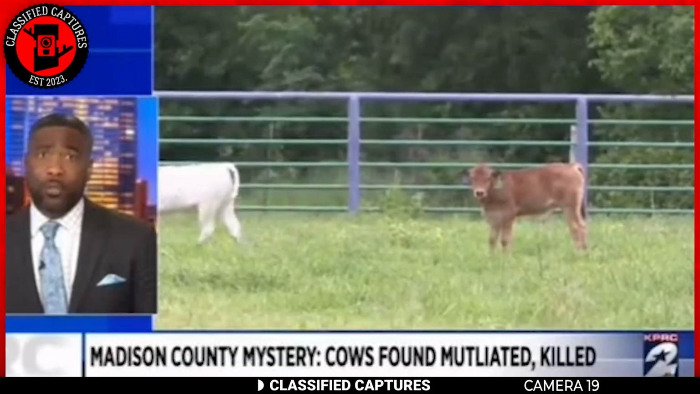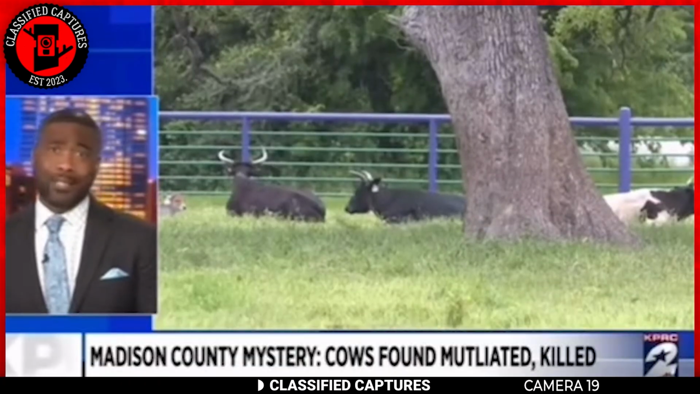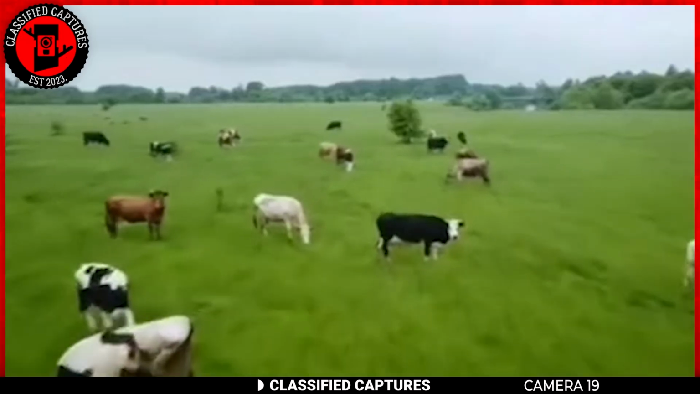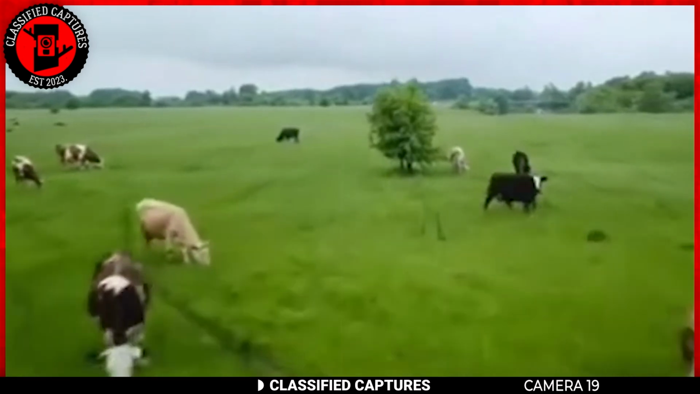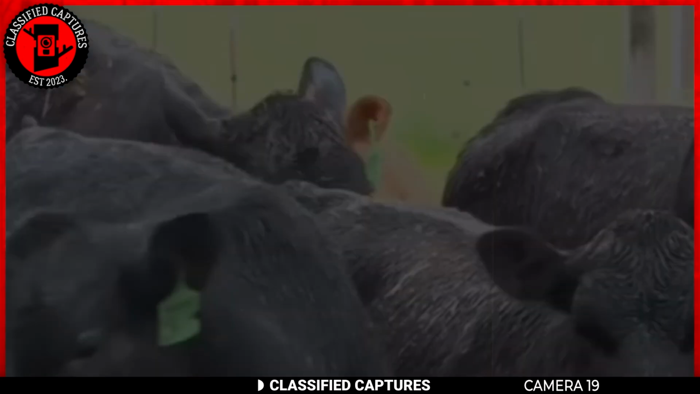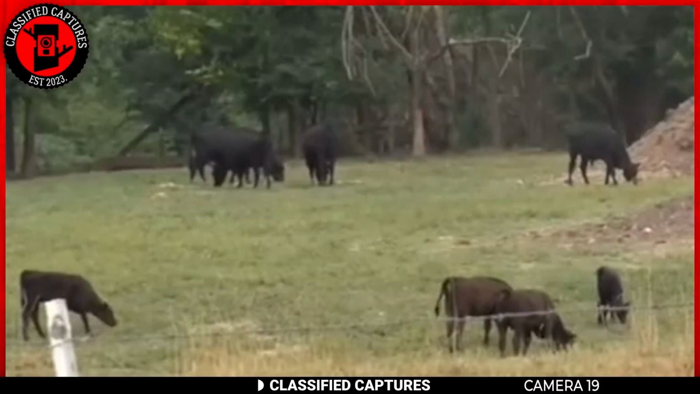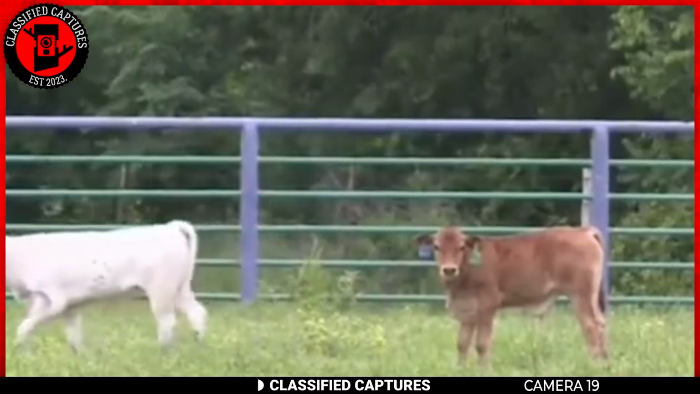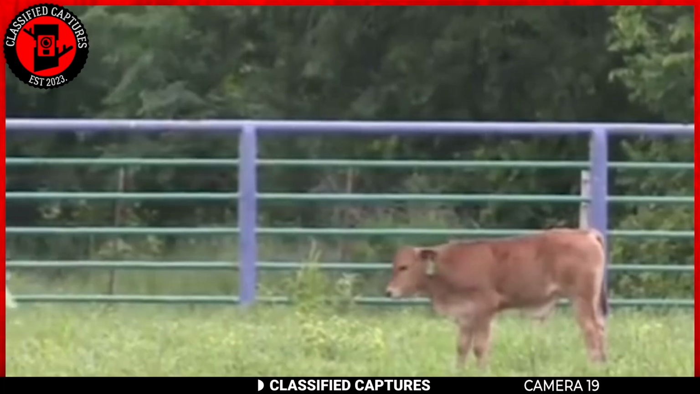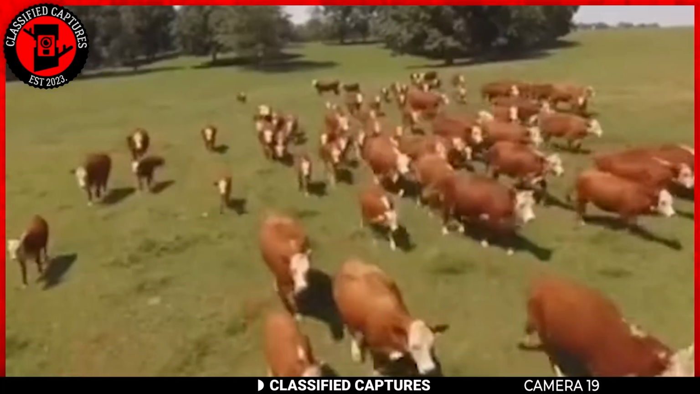Cows found mutilated, some of them cut with precision and their bodies seemingly untouched with no bloodshed. If you thought that was weird, you might want to strap up for a mystery that's as baffling as it is unsettling. This farmer woke up to find his cows victims to mutilation. For decades, this eerie phenomenon has left farmers scratching their heads, and in this recent clip, the livestock meet their demise in a strangely precise manner.